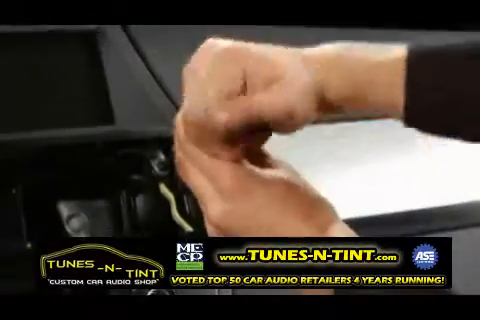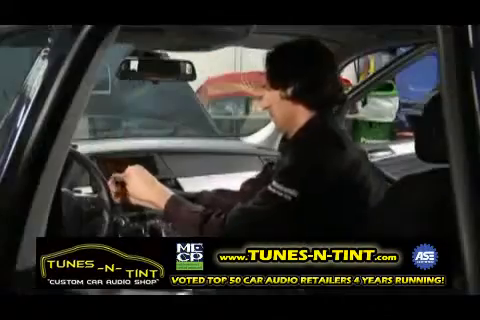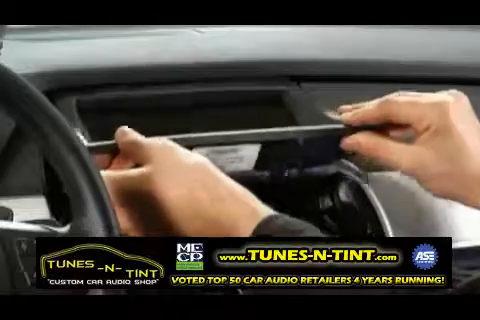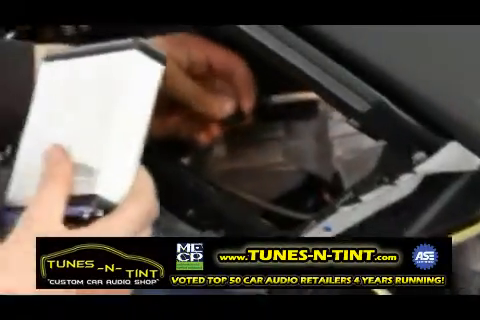The next step is to remove the iDrive navigation screen from the dashboard in order to make the necessary connections. Cables are put in place to make the connection between the iDrive LCD and the NAV-TV module.